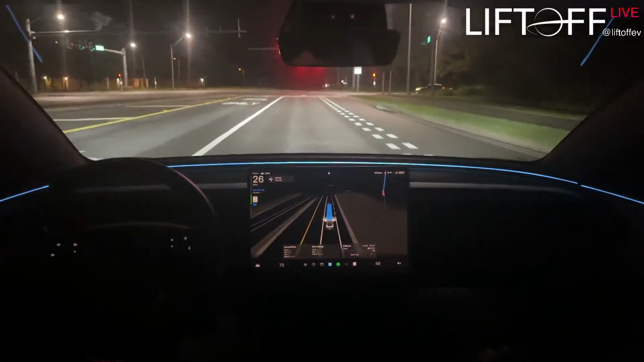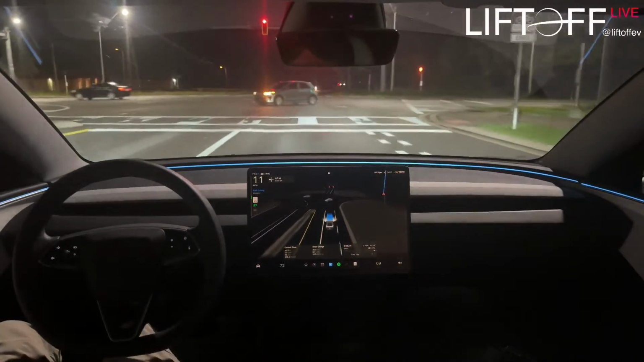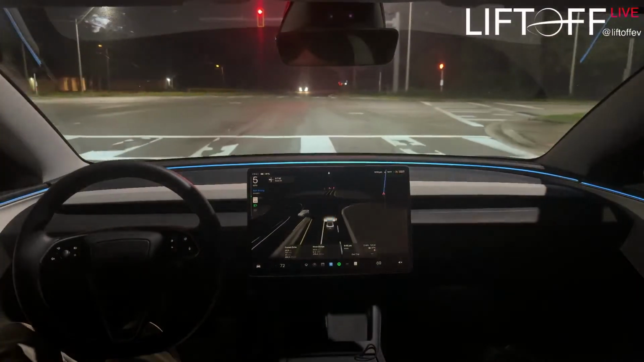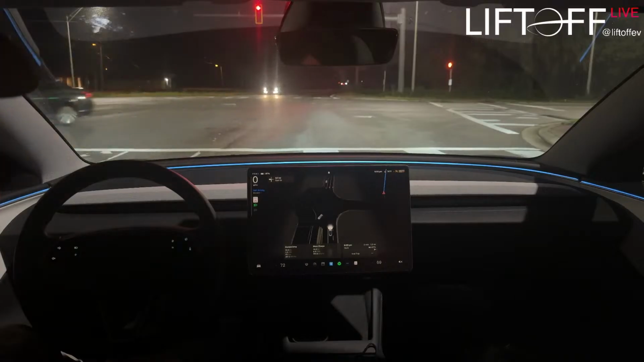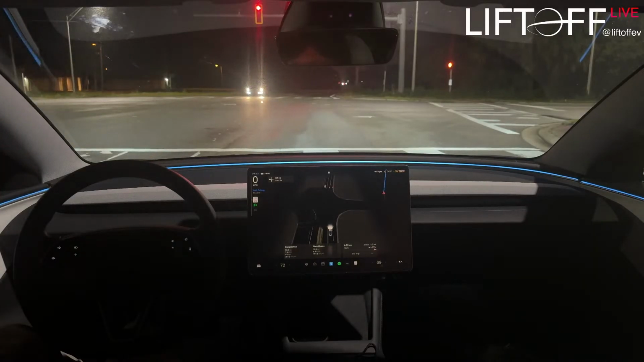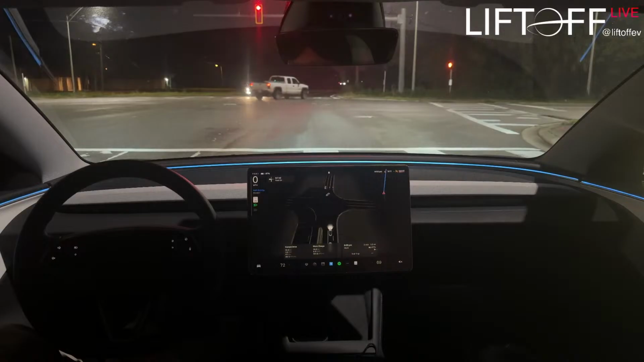It actually seems like it noticed those road markings as soon as I would have, honestly. I don't even know if I could have seen them yet when it started getting over. So that's good. That's an improvement, I would say. But again, that was kind of hit or miss in 13, so the fact that it did it once might not mean anything right now.